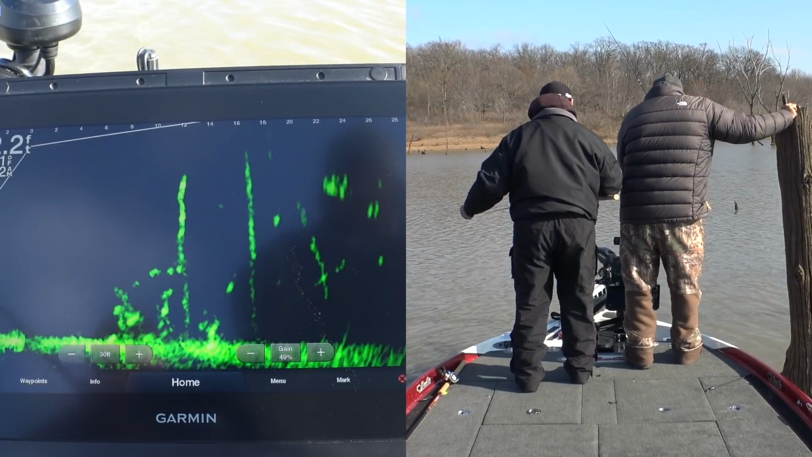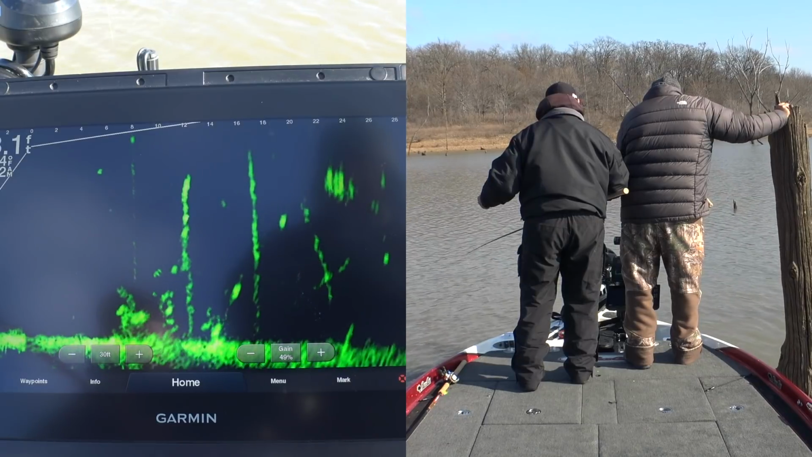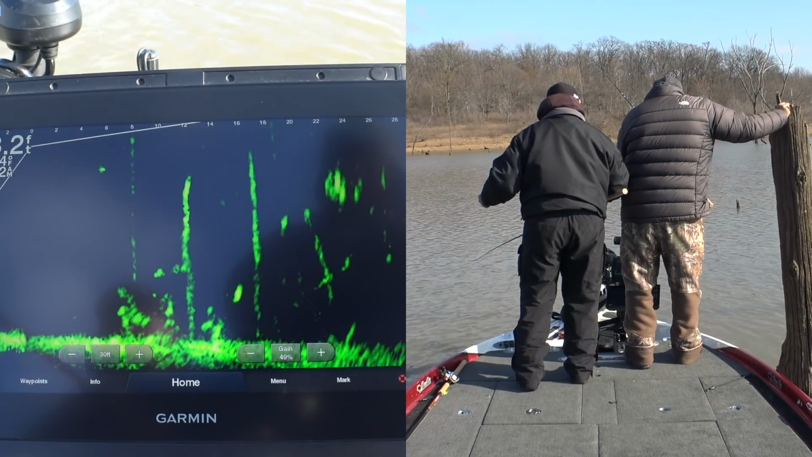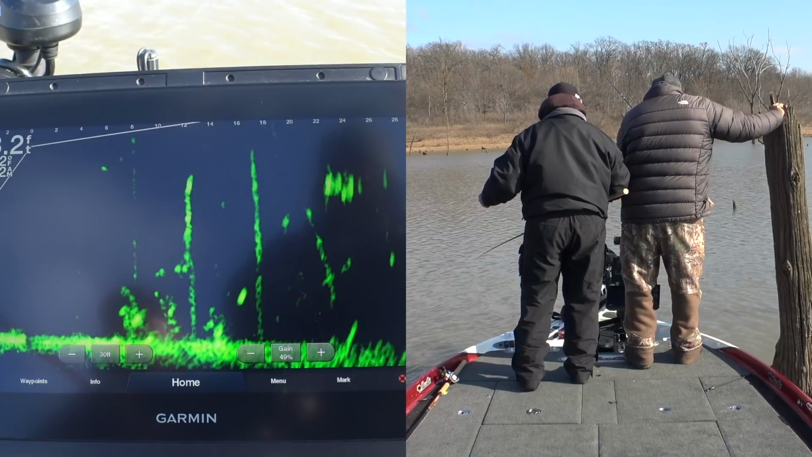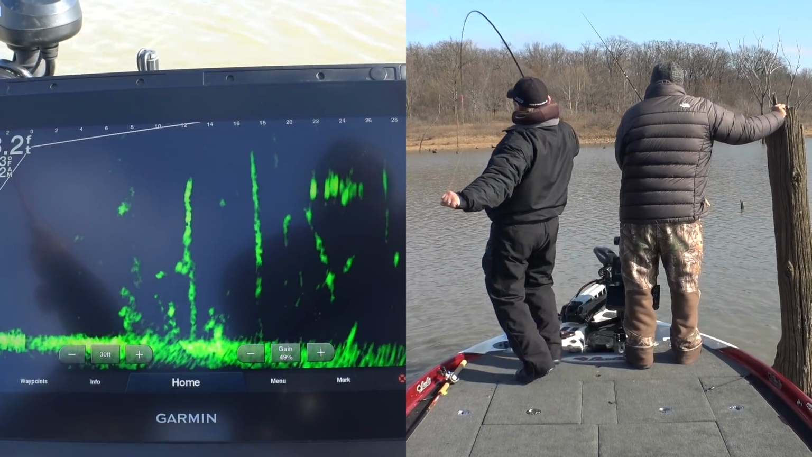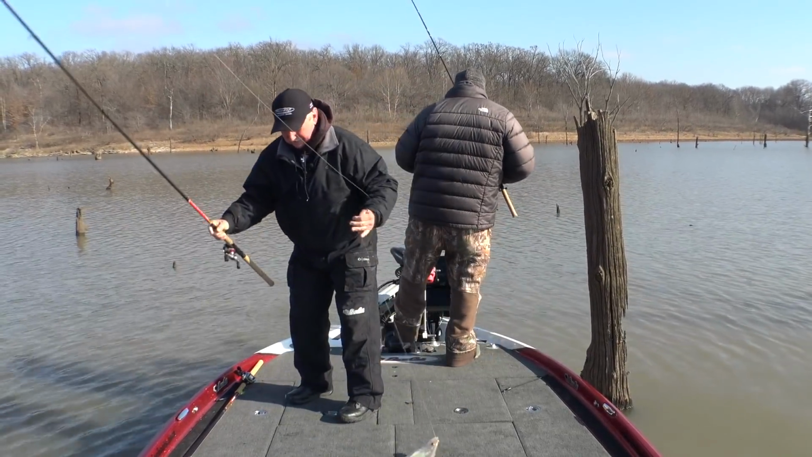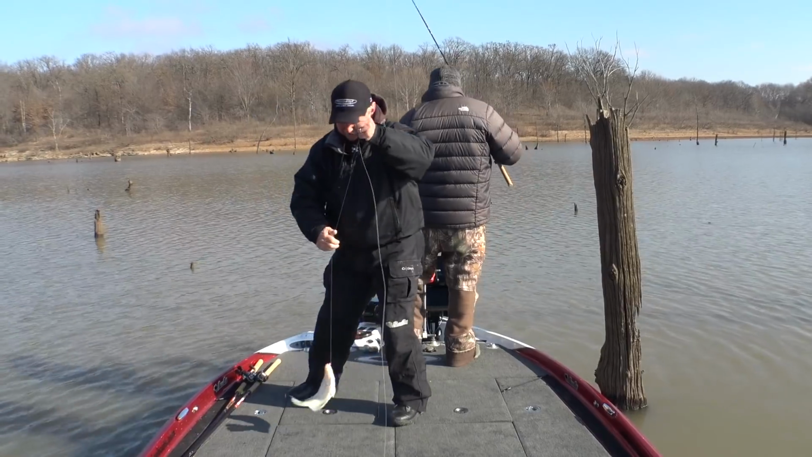Yeah. Bang. Jack his face. Here he comes. He's coming. Oh, he's looking. Come on. Finally bit. Oh, that's a pretty decent fish. Finally got him.